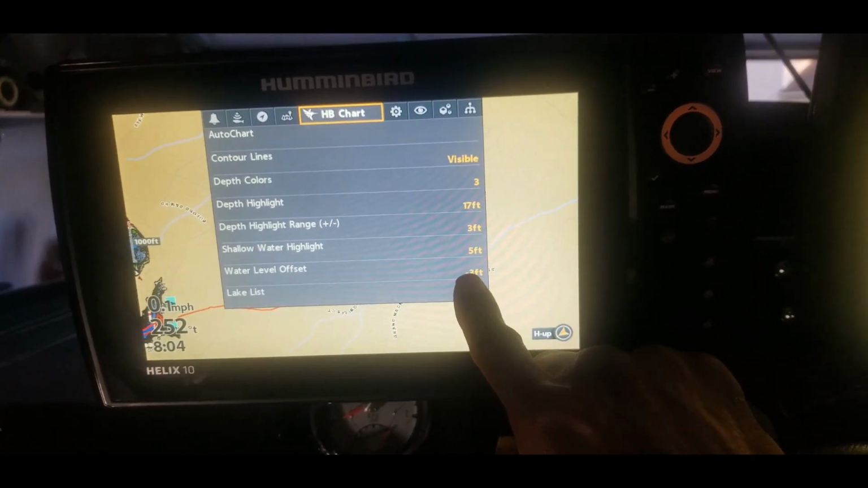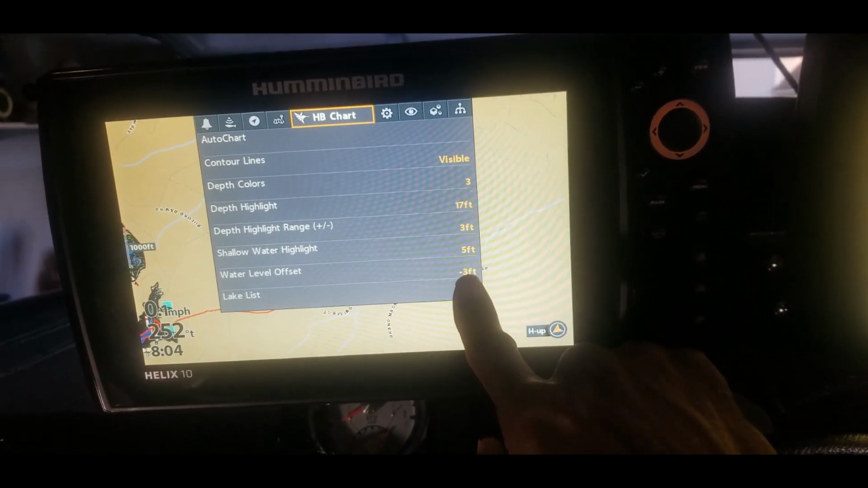All right, there we go. So apparently the last lake I was fishing was down 3 feet.